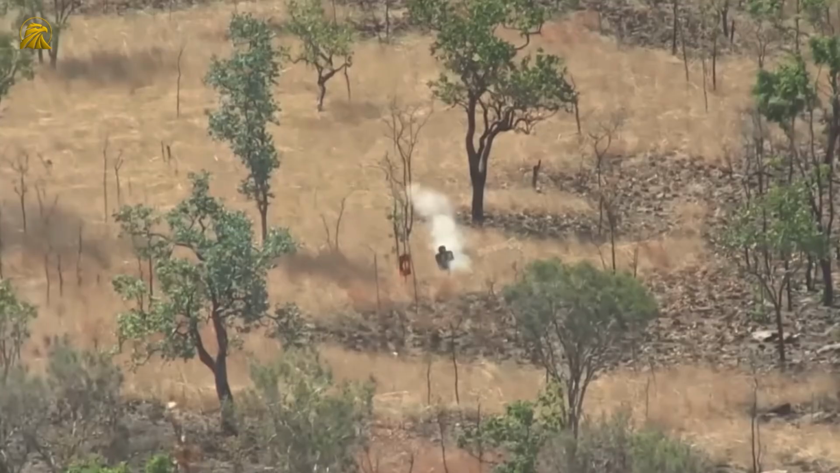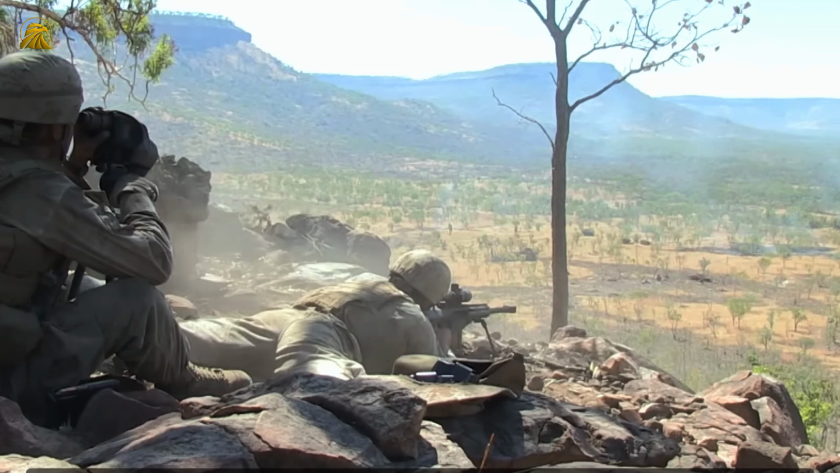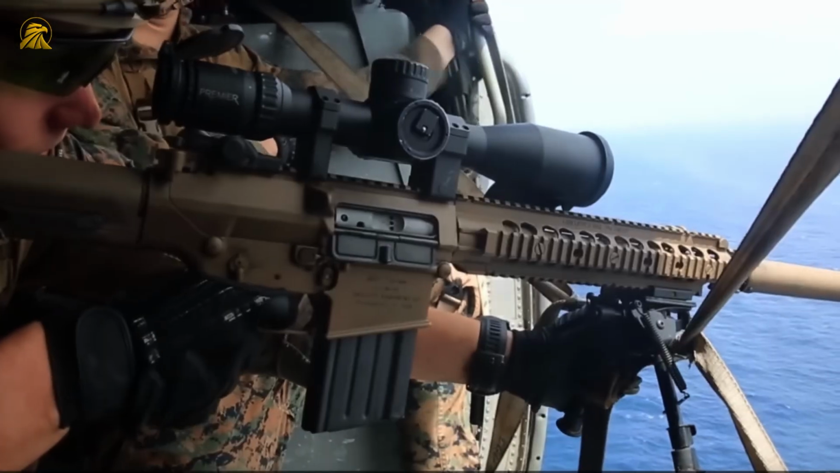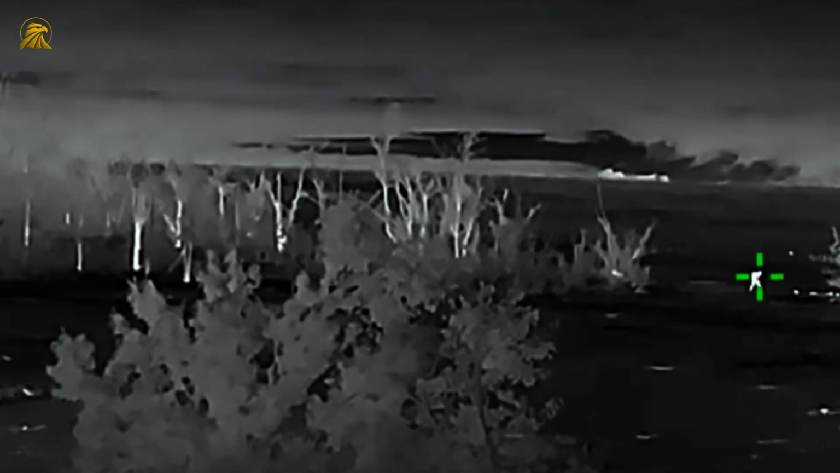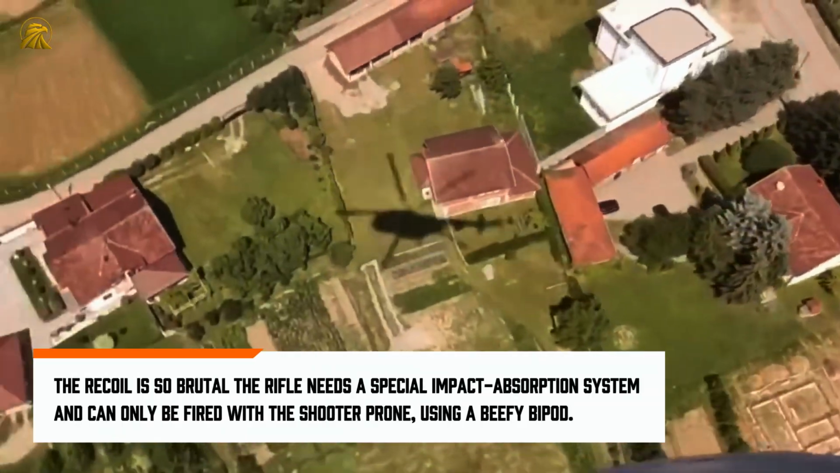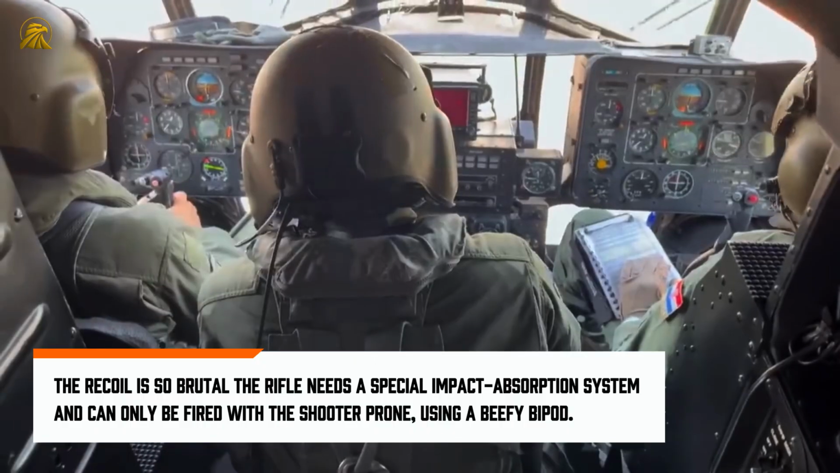The weapon used was the Snipex Alligator, a domestically produced Ukrainian rifle in 14.5mm caliber. This isn't your standard sniper rifle. It's an anti-material gun, originally designed to take out lightly armored equipment and vehicles. Each projectile weighs roughly 64 grams and leaves the barrel at about 1,000 meters per second. The recoil is so brutal the rifle needs a special impact absorption system and can only be fired with the shooter prone, using a beefy bipod.